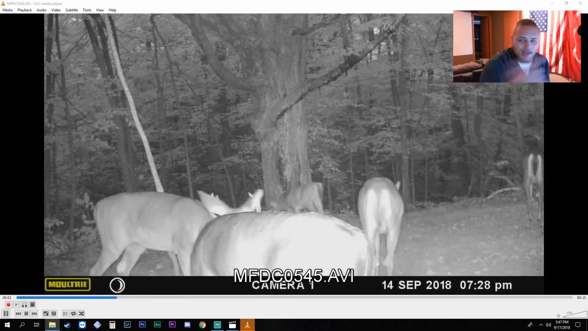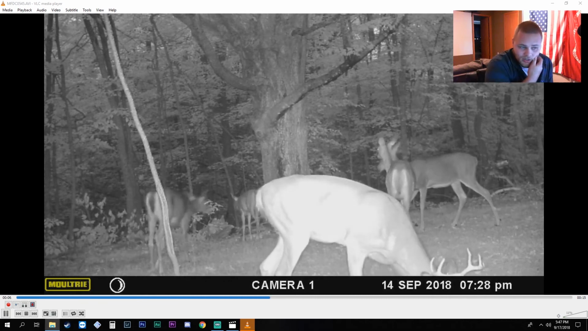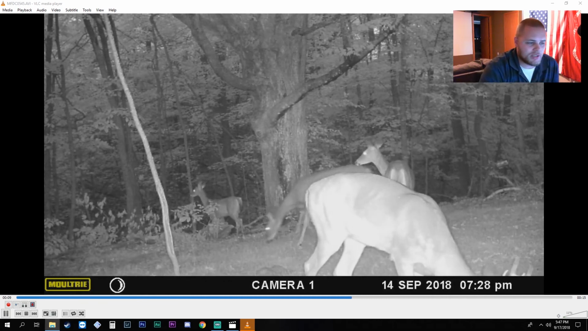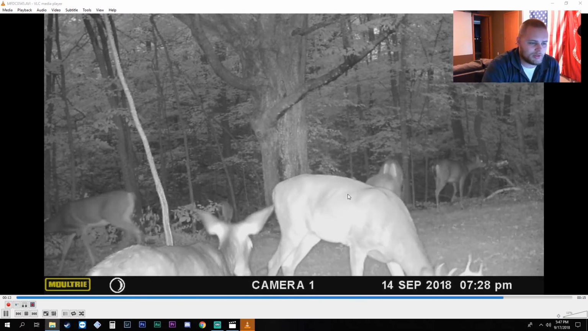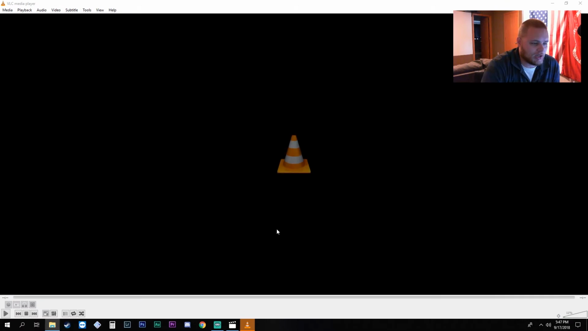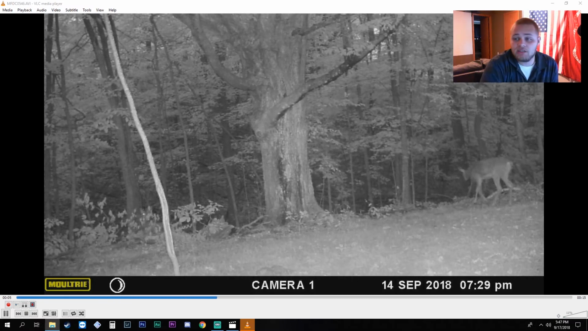So you could see them all leaving on the entry trail, but here they all are on the food plot. Just a ton of deer out on the 14th. I don't know what it was about the 14th, but they were all about it. You had the buck, you had the does, they were all together, and there was a lot of them. That was neat. It was good to see.